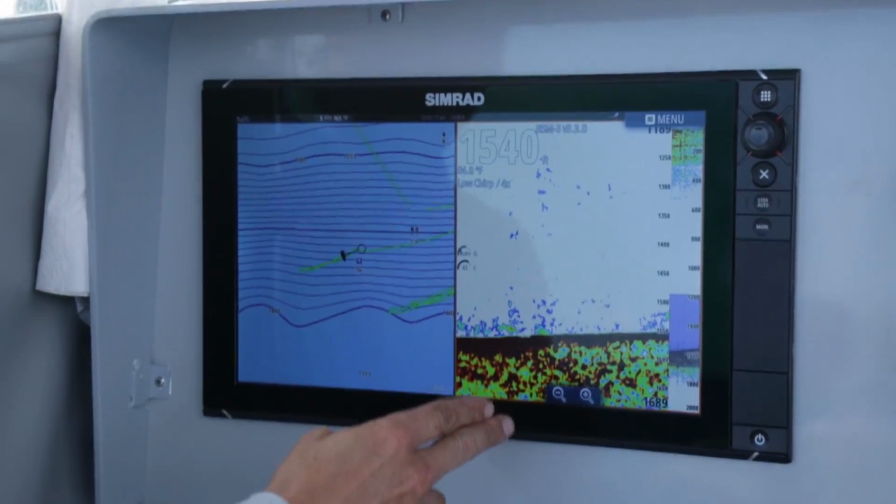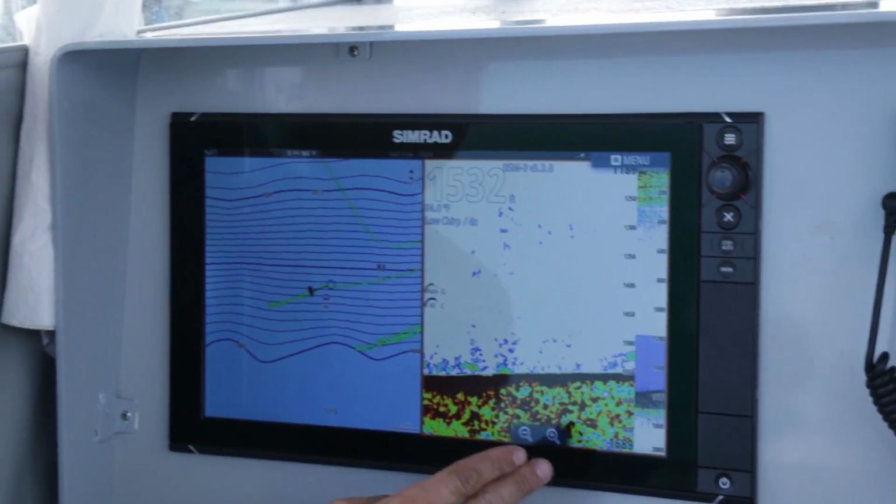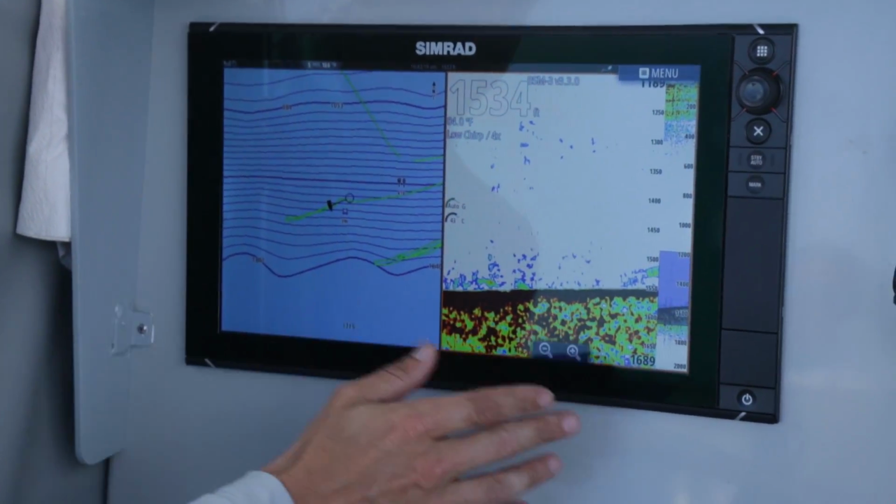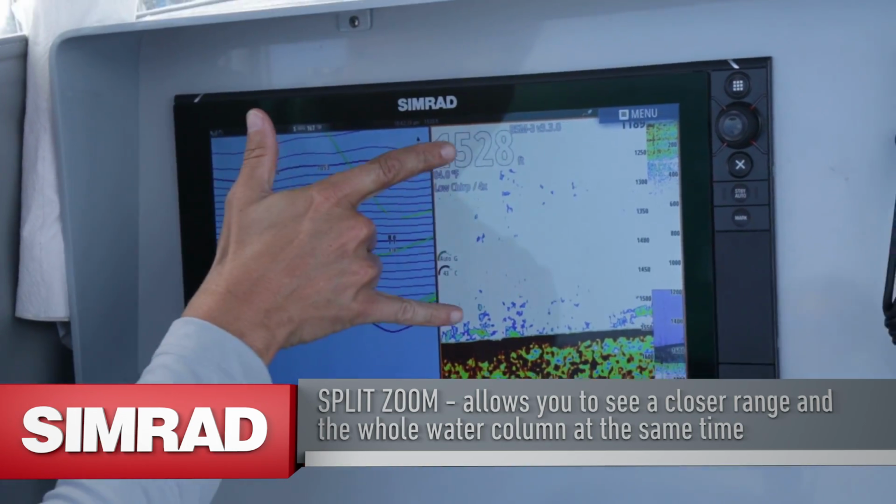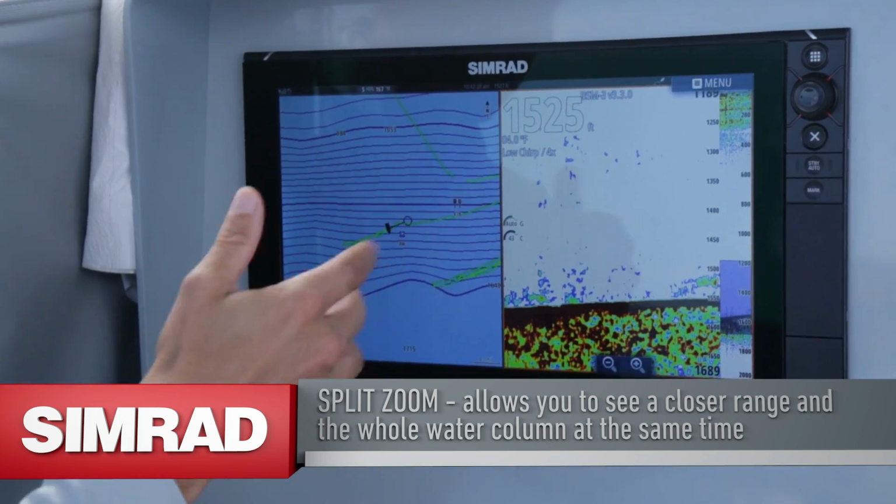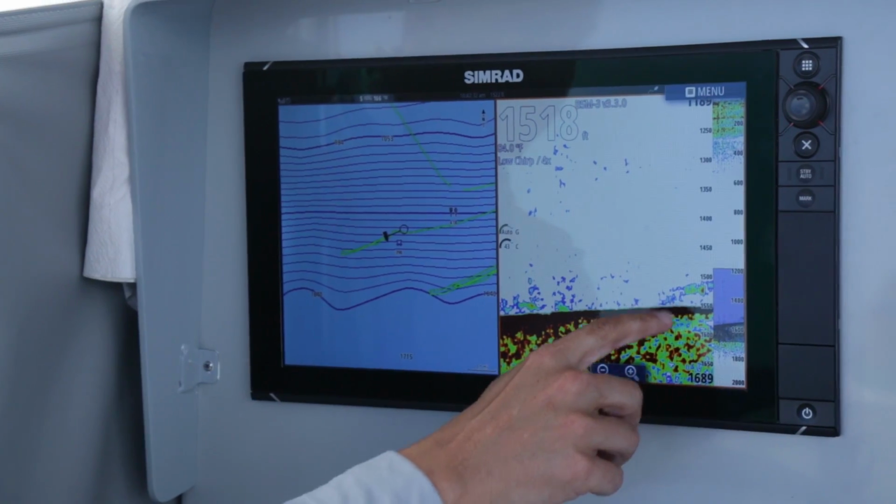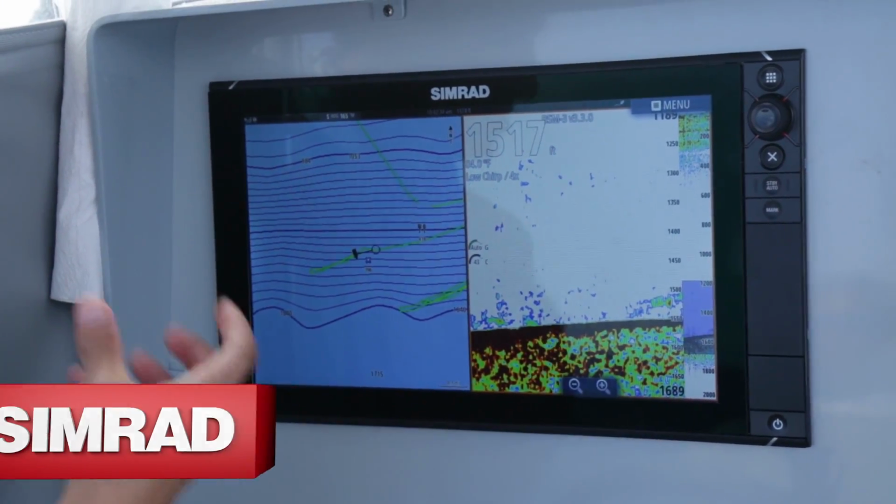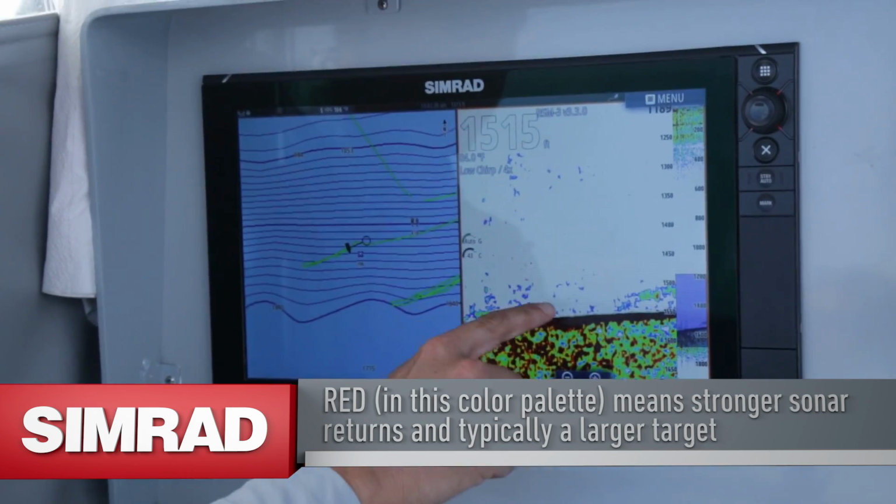All right, so as you can see here on the chirp, we're in about 1,600 feet of water, and we've got it set up on a split zoom. So what we can do here is we've got the entire water column showing over here, and we've zoomed in on this area here, and that gives us better resolution. We're able to pick out small targets. You can see here we're actually picking up a really nice target. It's got a lot of red in the center, which would say it's got a good strong return, more so than just some of the bait that we've been picking up.